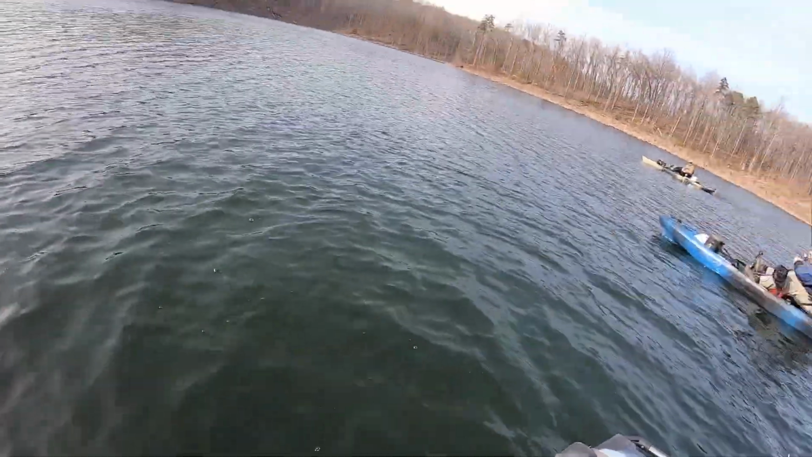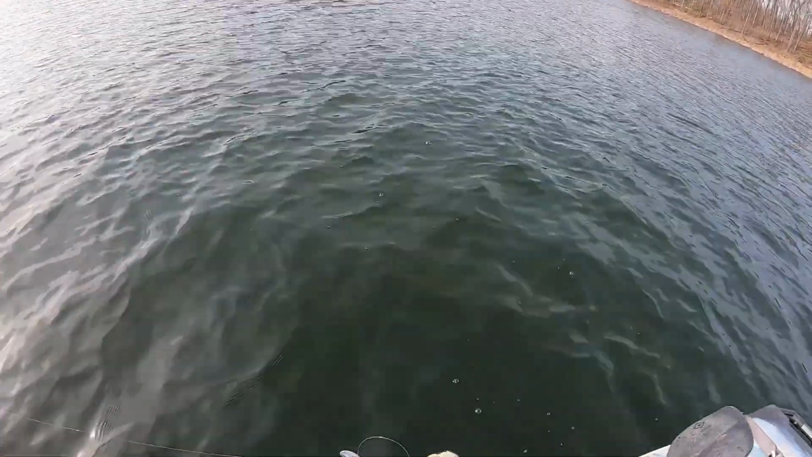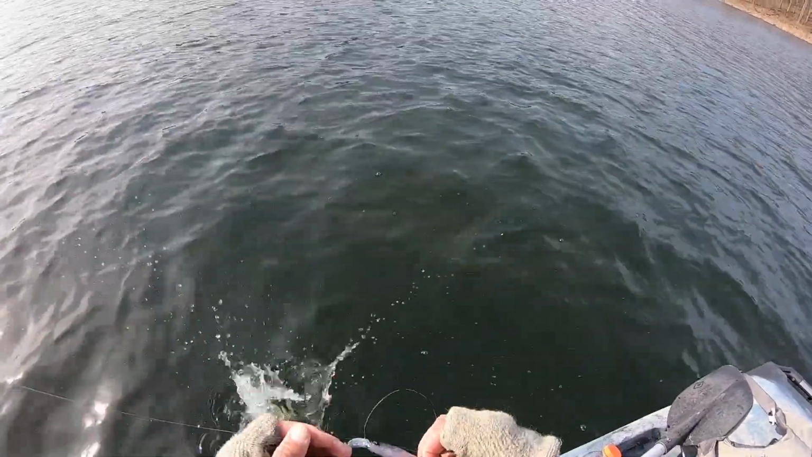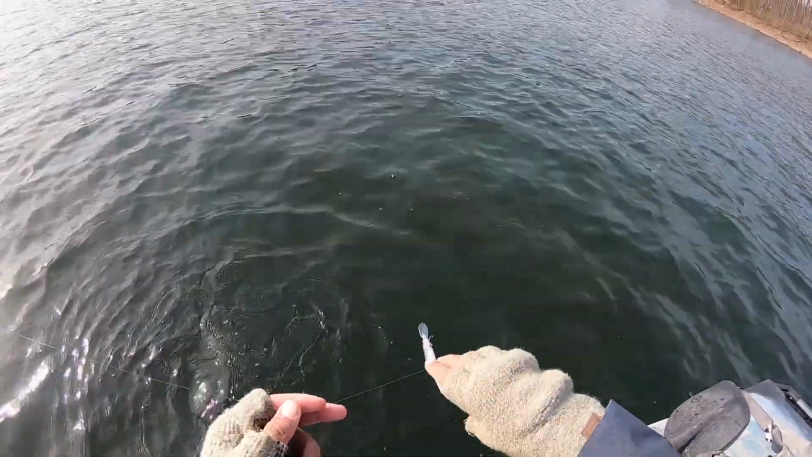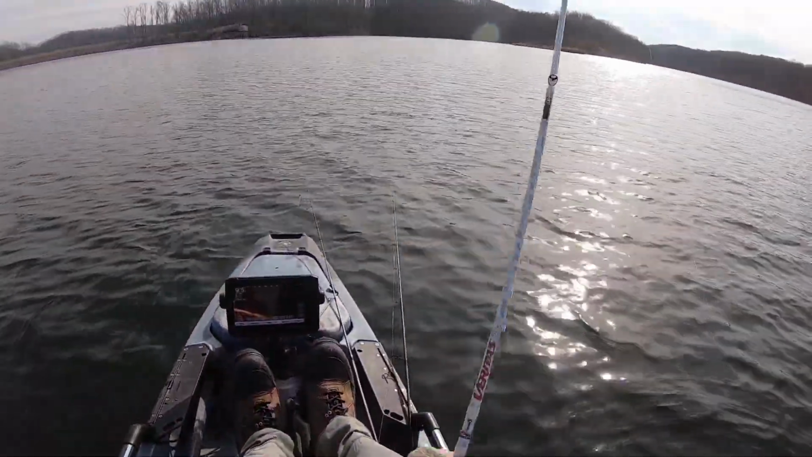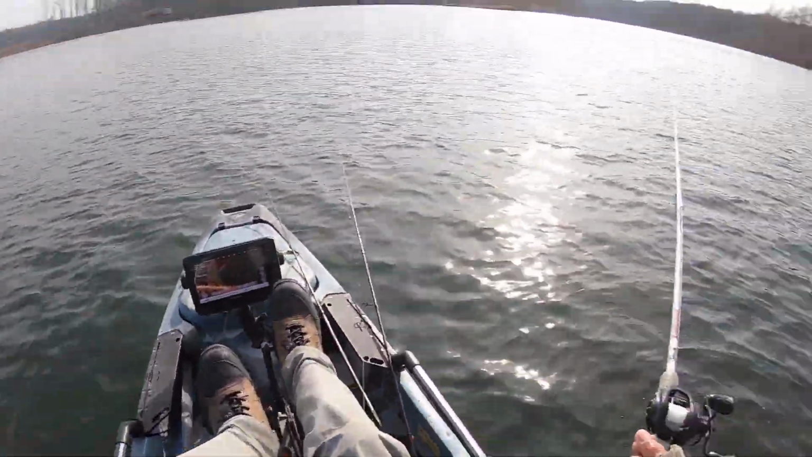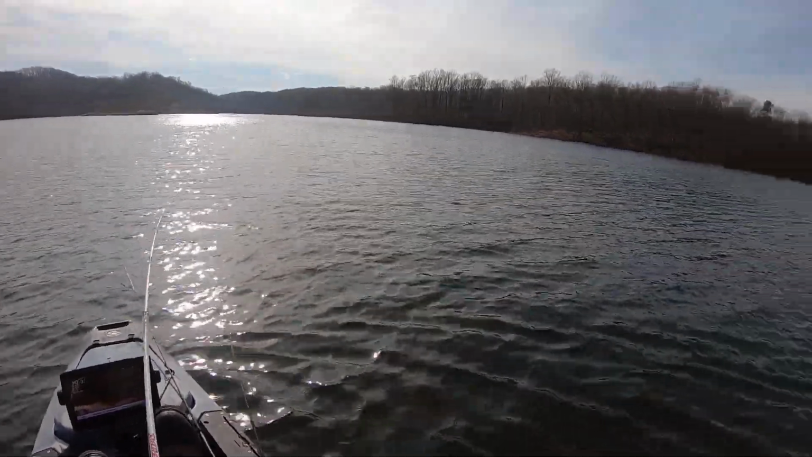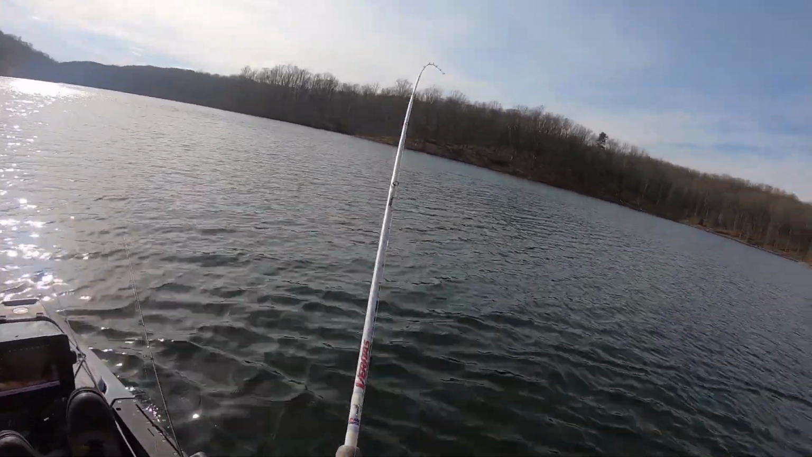What do you got, Todd? He got a big perch. Are you using minnow? No, it was off the Bob Garland. Was it on the bottom? Yeah, it was just 7 feet. It does not matter where you cast.